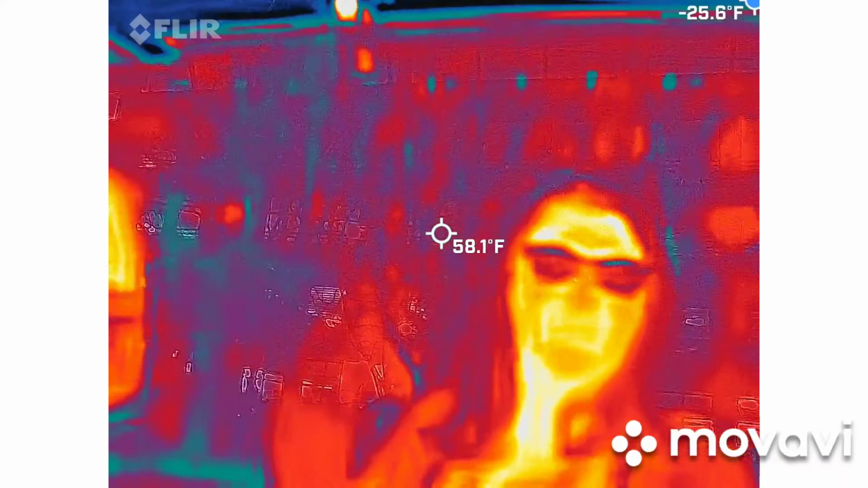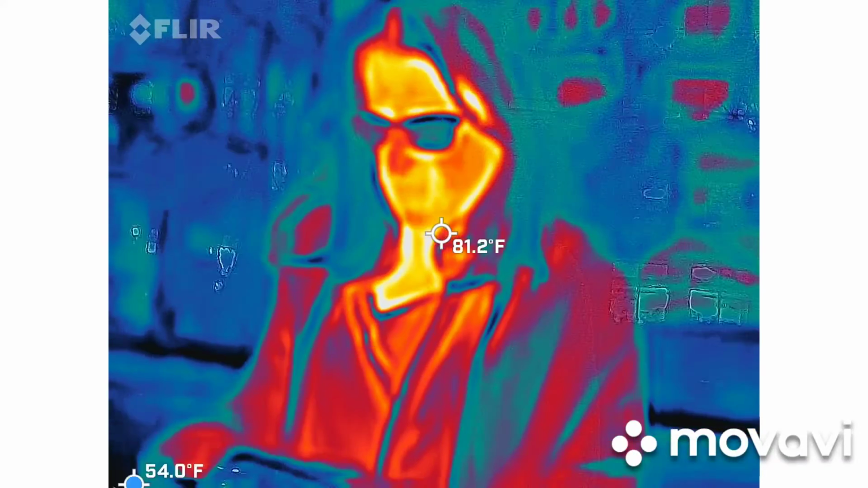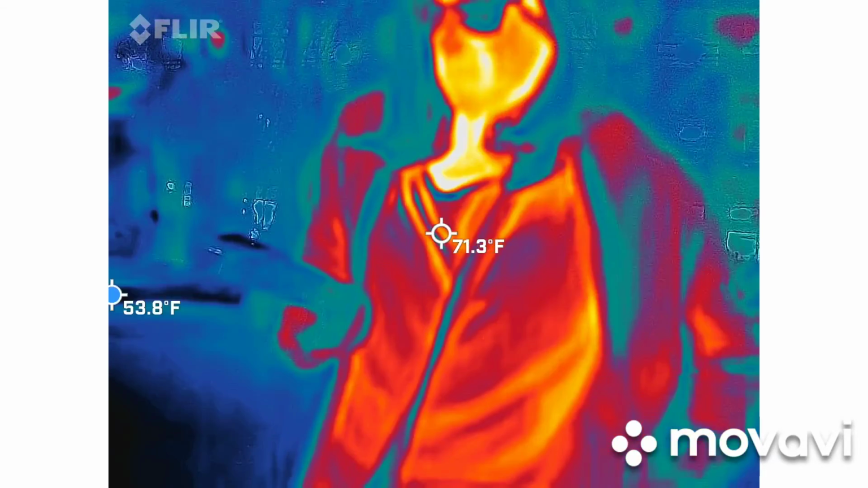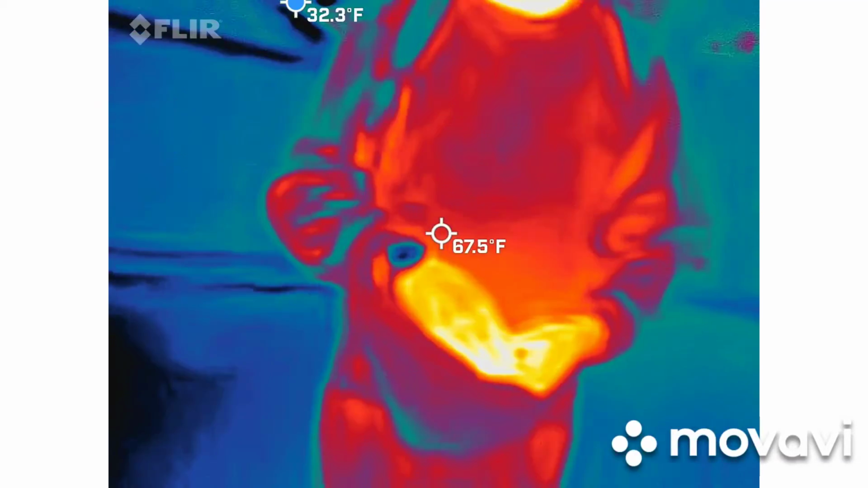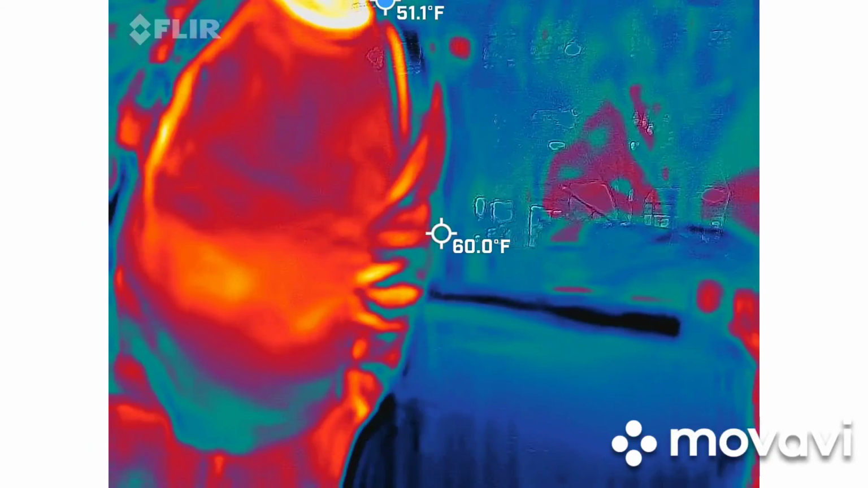You have to remember too, if I was a car thief, Danielle's camera would be my first tool. She knows exactly how long these cars have been here based on their heat signature. So if it's been here for a little while and it's cooled off, I'm probably gonna make an attempt. Interesting. But you could see where the engine's warm. I like that. It's got some validity behind it.